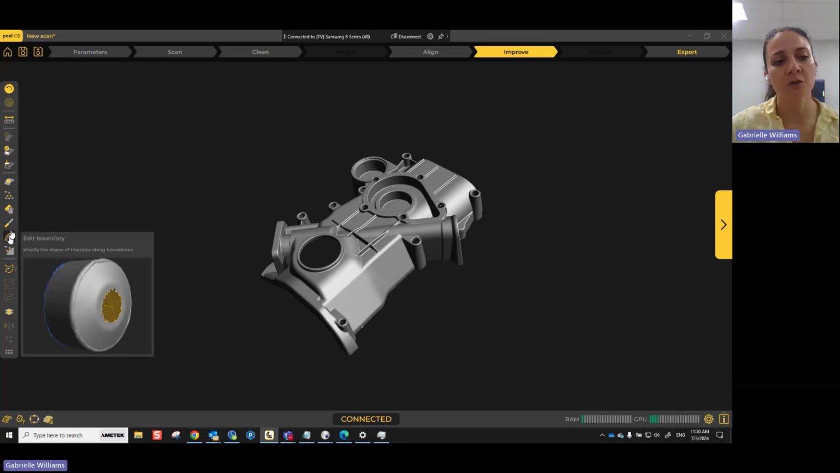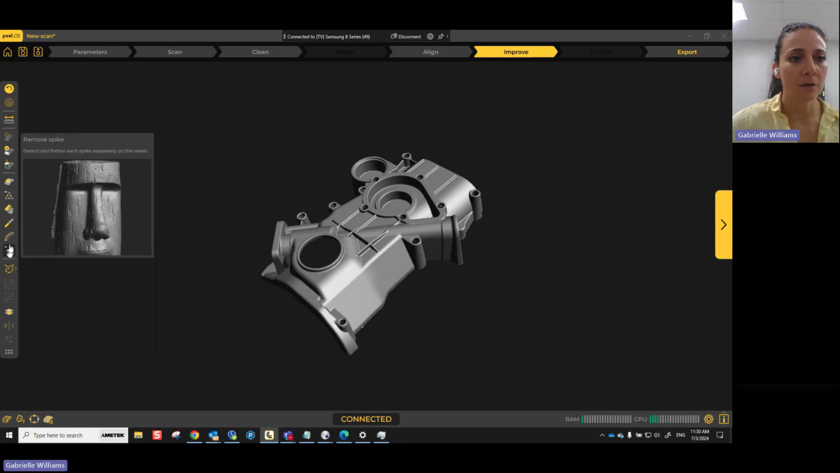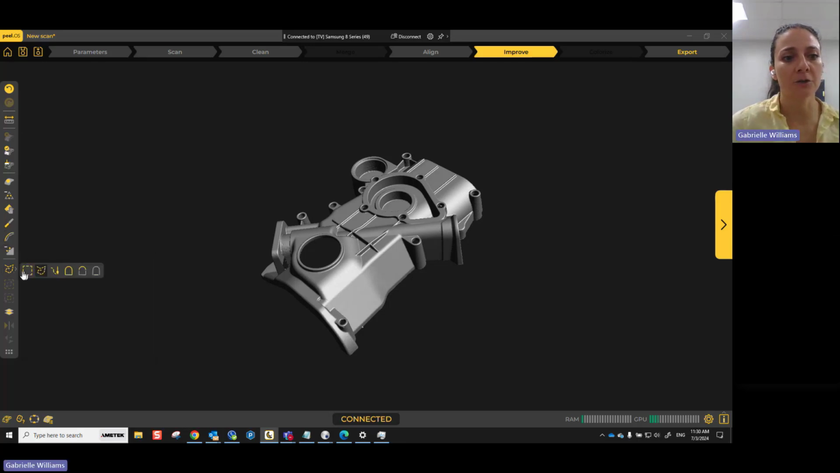All of these tools can also be found in Peel.CAD, but with a lot more power. So I'm not going to show them here. I'll show them in the next software, the Peel.CAD. So also remove spike, and then these are your simple selection tools, but we have more also in the Peel.CAD software.